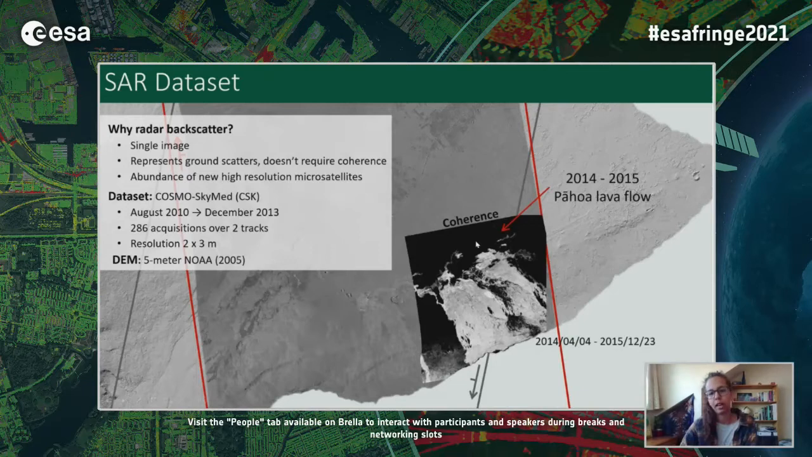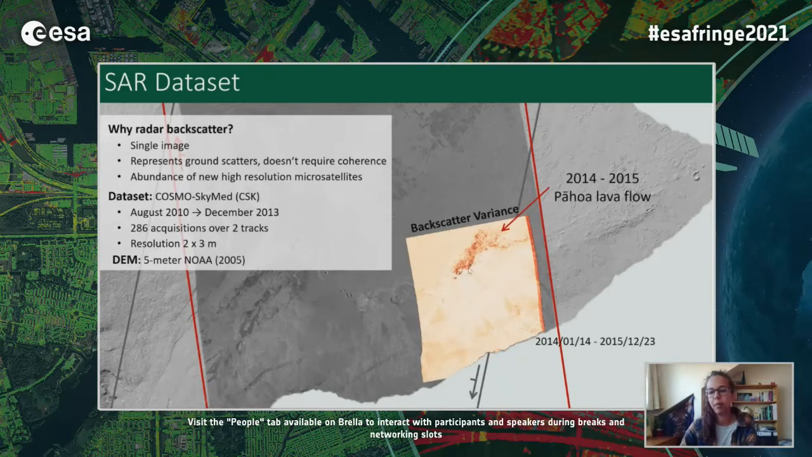However, if we look at the radar backscatter for the same period of time, if we look at the variation over this 2-year interval, we can see that we actually can pull out the flow in this data set, even in areas where it's gone into the vegetation.